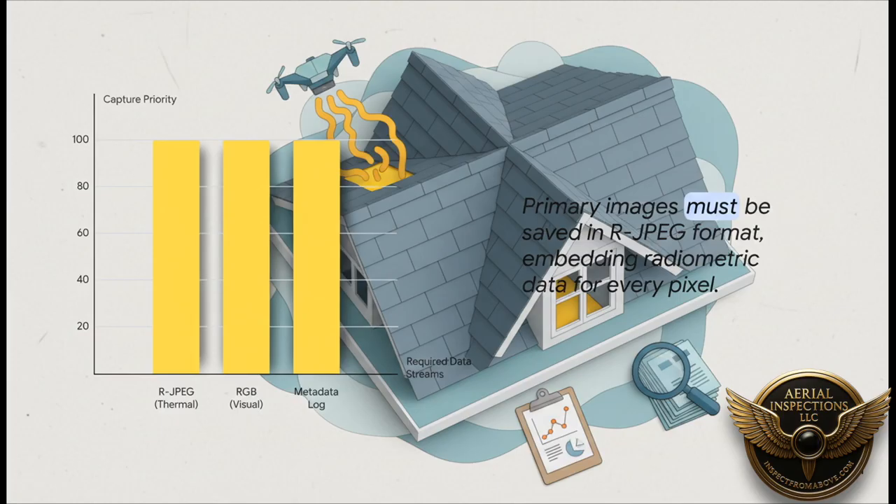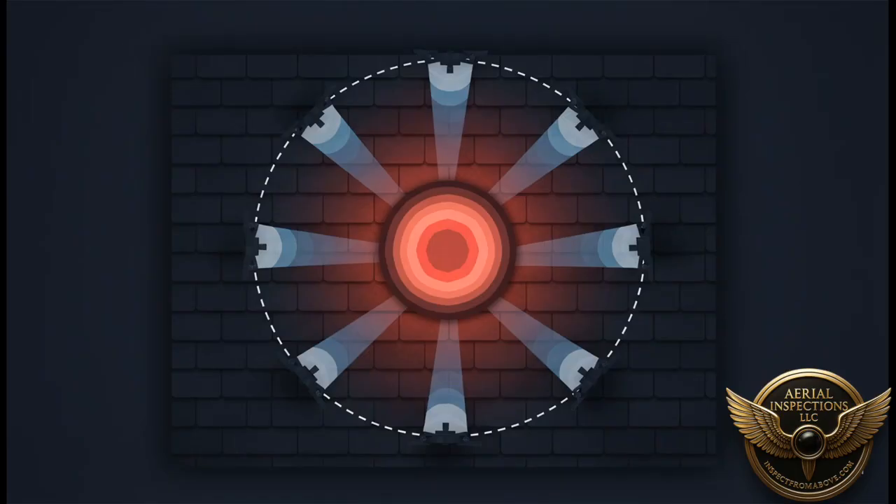You've got the radiometric JPEGs, where every single pixel has a temperature measurement baked in. Then you have a regular high-res photo for visual context. And finally, you have all the metadata: GPS location, altitude, and every single one of those camera settings Jane just dialed in.